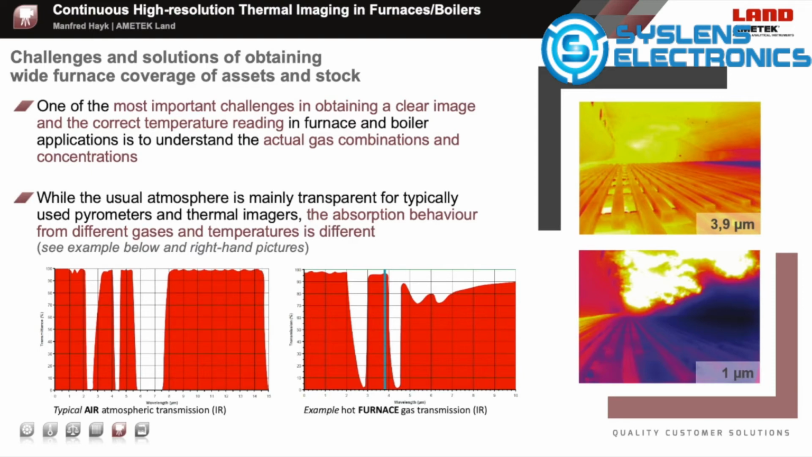See the spectral transmissions below: on the left, usual air atmosphere, and on the right, an example of an HPI furnace atmosphere. You can clearly see that the three transmission wavelengths are pretty different from usual air. This means that the absorption behavior of the furnace gases is different, and in addition, it can change with the gas temperatures as well. All these effects and influences need to be considered while selecting the best furnace camera system for a specific application.